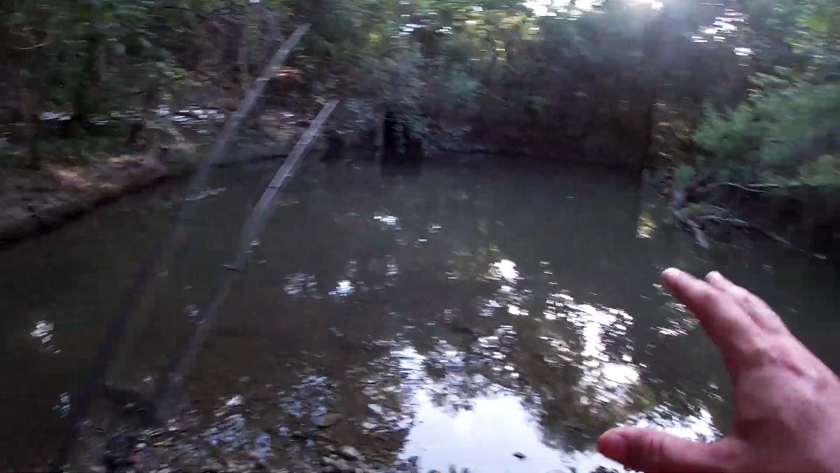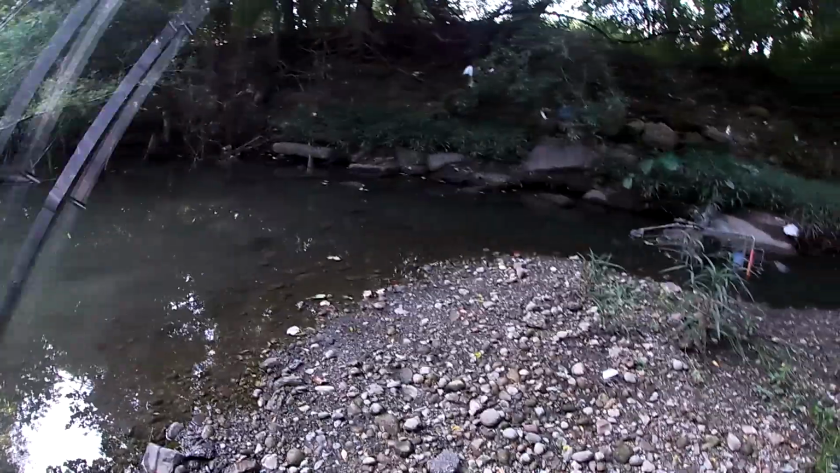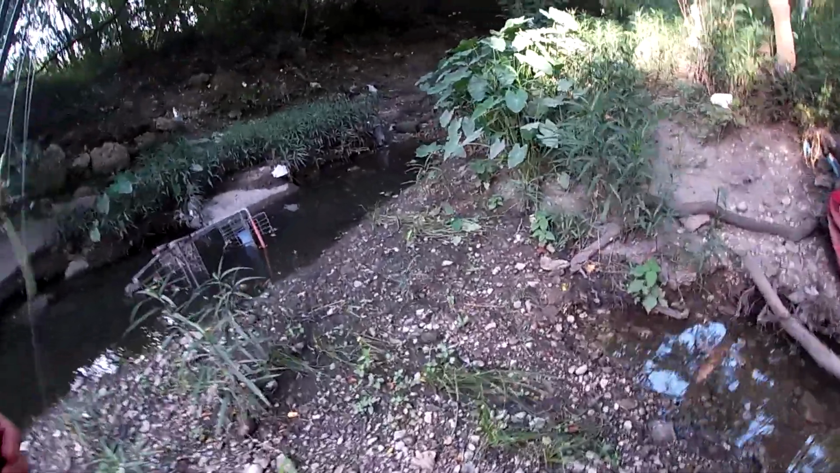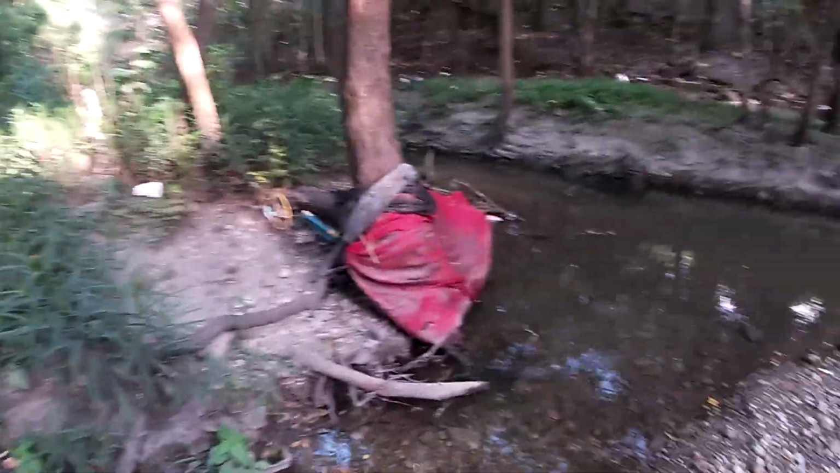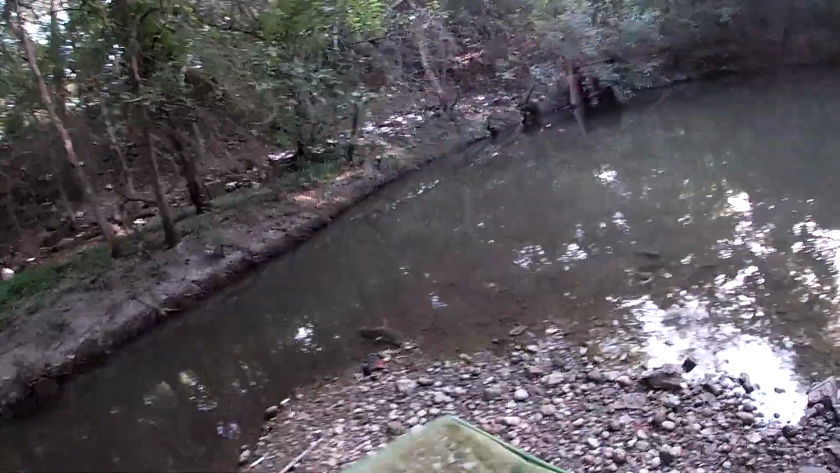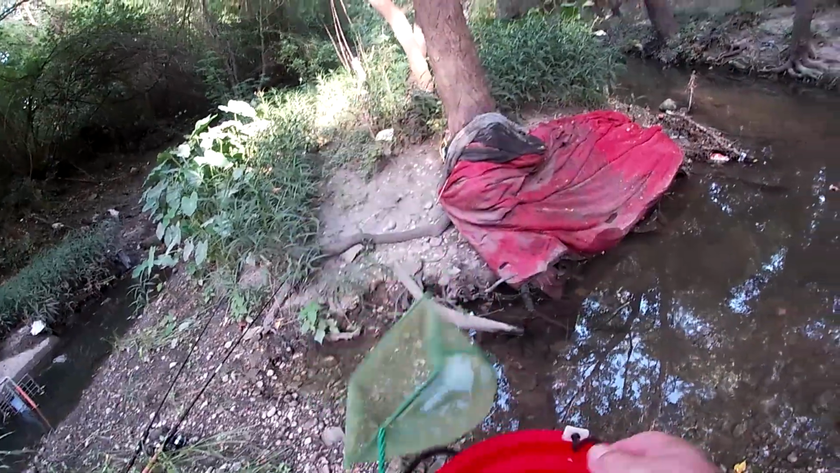I decided to come here for 3 reasons. 1, it's shady. 2, I've always been kind of curious how deep it is out there. So I can do that with the fish finder. And 3, this place is stacked with bait fish and minnows and stuff. And I need to catch some to feed some fish in an aquarium with. So that's what I'm going to do first.